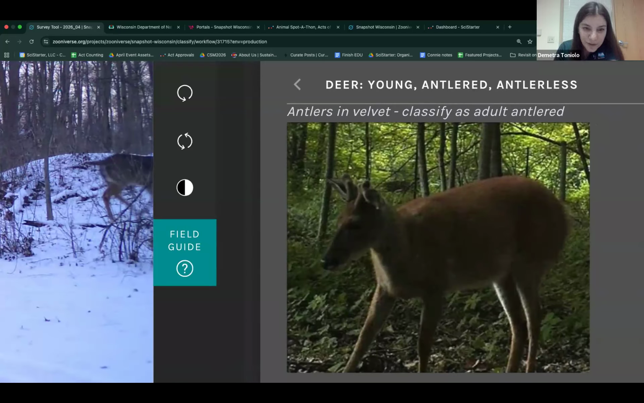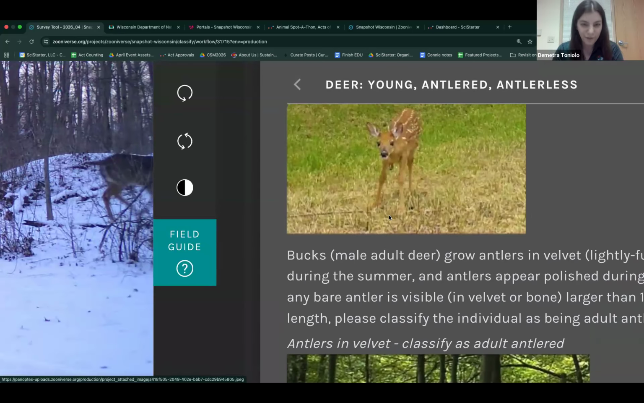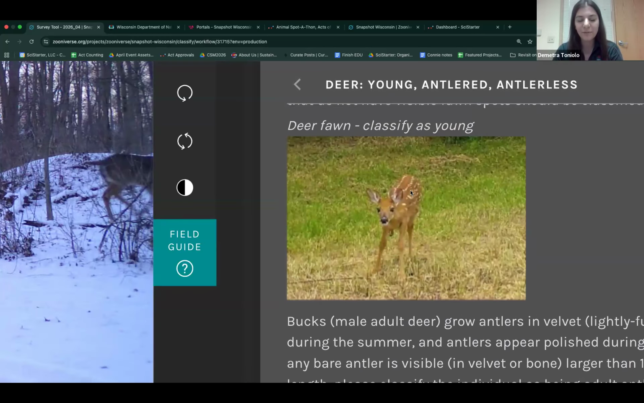This picture is really hard. I would probably call this an antlered deer because they do look a little bit longer than half the length of the ear. And that's what we're looking for with antlered or antlerless deer. That's definitely an antlered deer, the one down there. And on the one up on top, you can clearly see the spots on the back of that fawn.